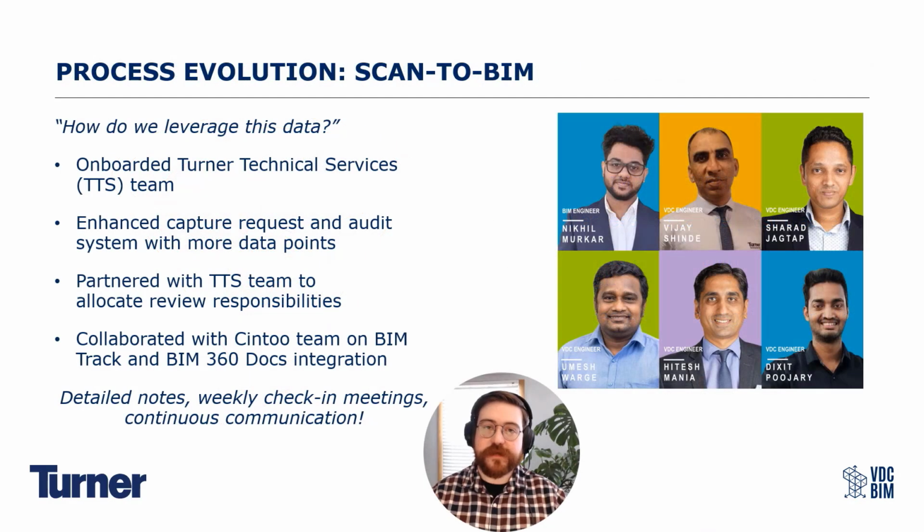Last slide was laser scanning, then this one must be scan to BIM. So we're going to talk about the process evolution for scan to BIM, and purely that process, right? We'll talk about the results of that process after this. So if I didn't use leverage enough in the last slide, I'm going to use it a little bit more and say, how do we leverage this data? That was the question we were asking ourselves, right?